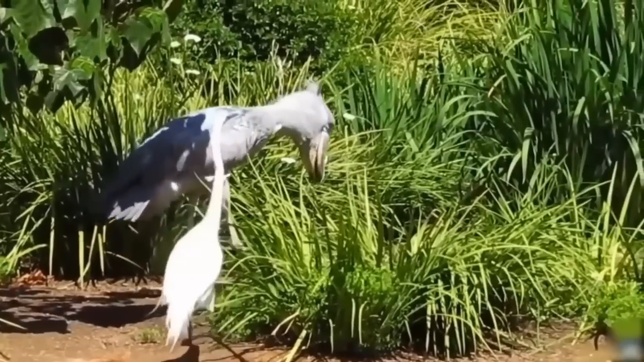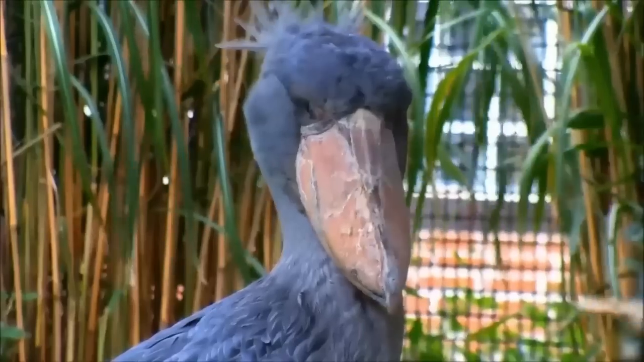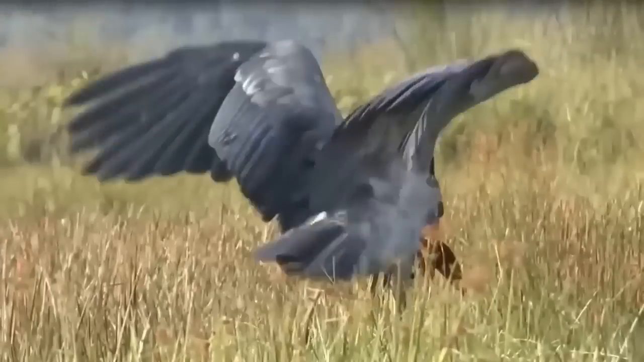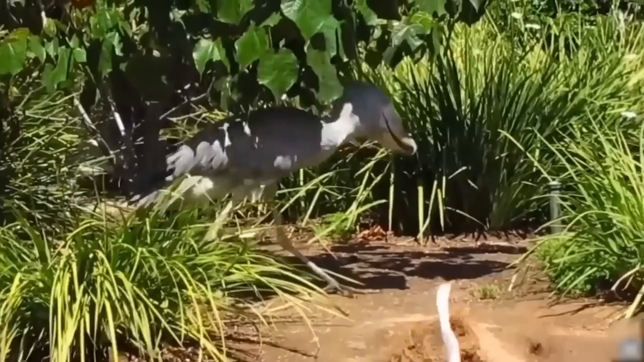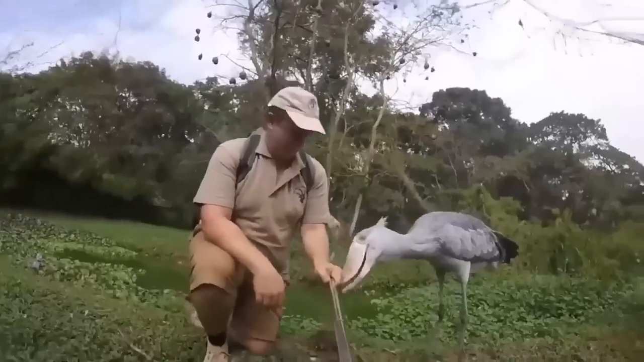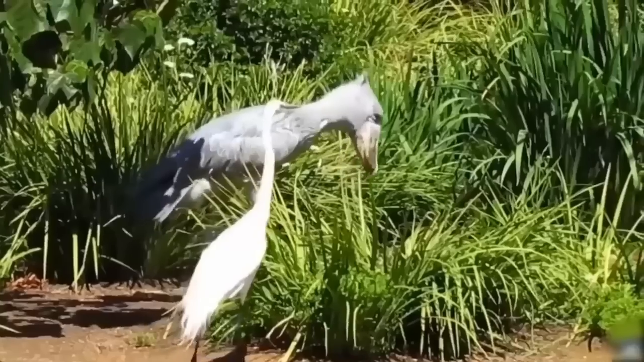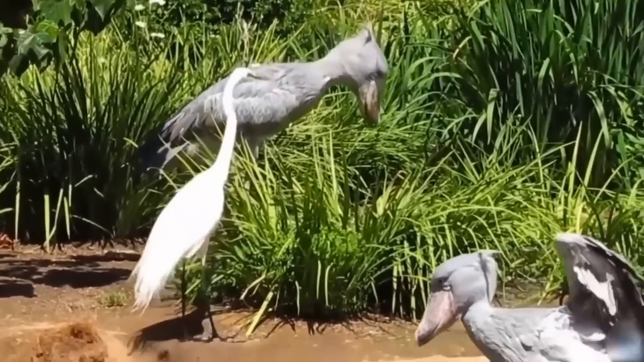Also known as the whale-headed stork, these large birds are native to the wetlands of Central and East Africa. They are mostly solitary creatures, which may explain why no one ever sees them. Also, they are on the verge of extinction, so they are being held in captivity till their population is enough to let them into the wild again.